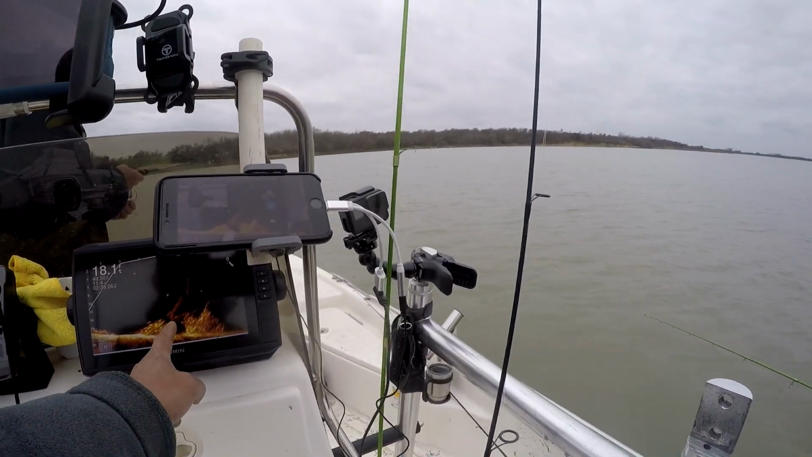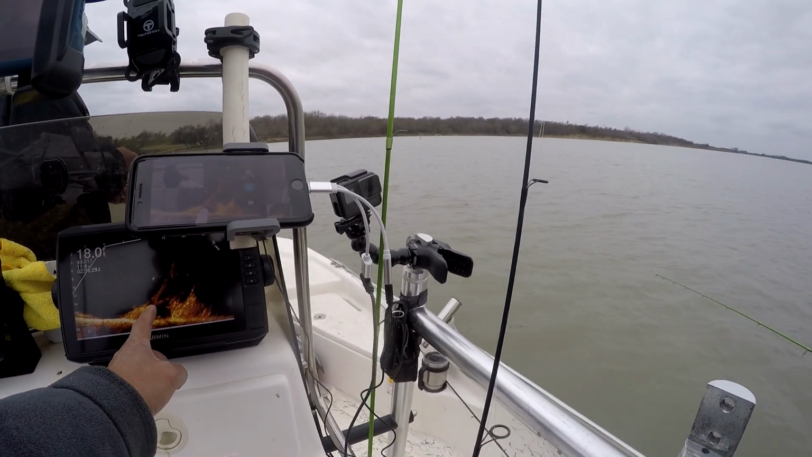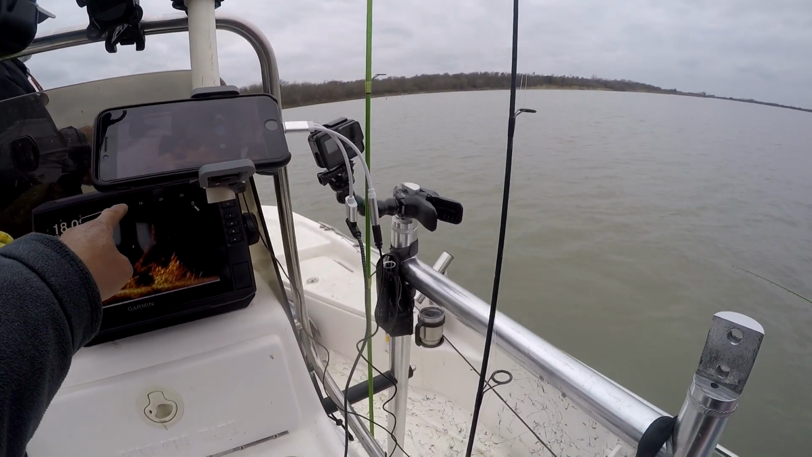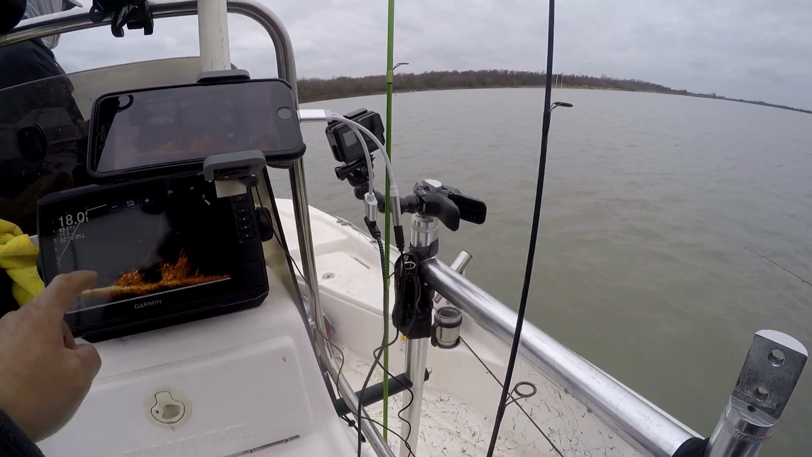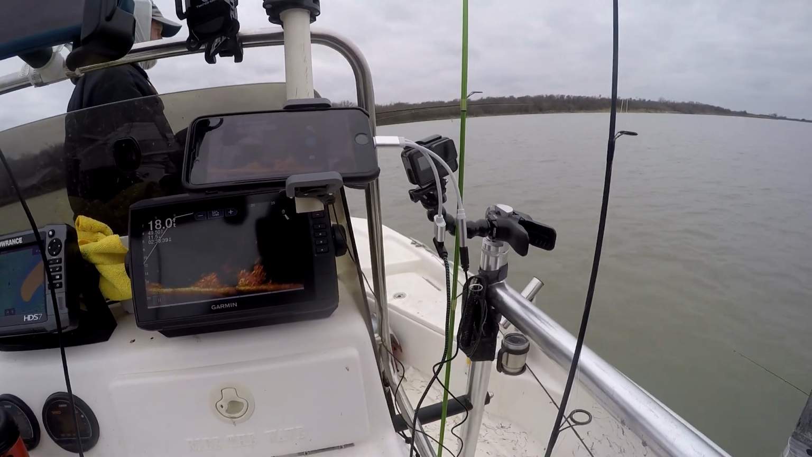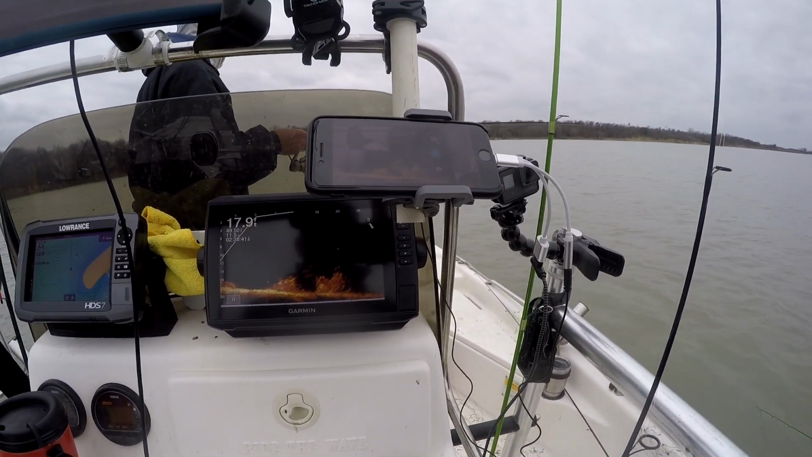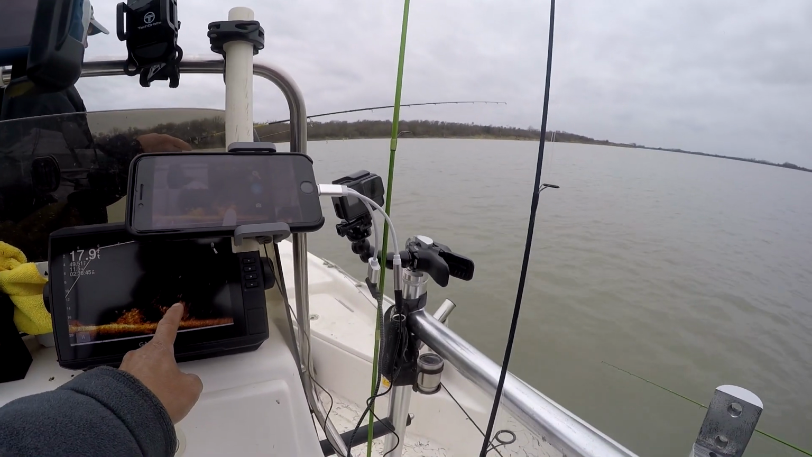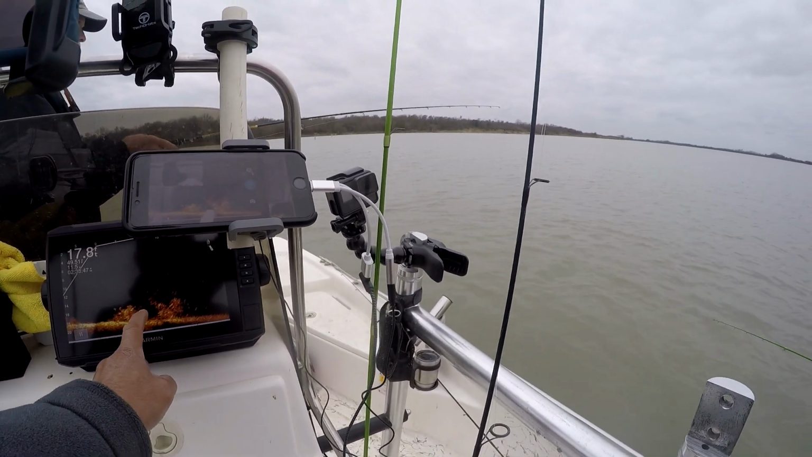There's Young right here. He's in there deep, and then here comes Dennis right there. So I'm gonna reduce the gain a little bit since we're shallow. 17 feet right here. I mean, there's some fish in there. Looks like some hard returns maybe moving around in here too.